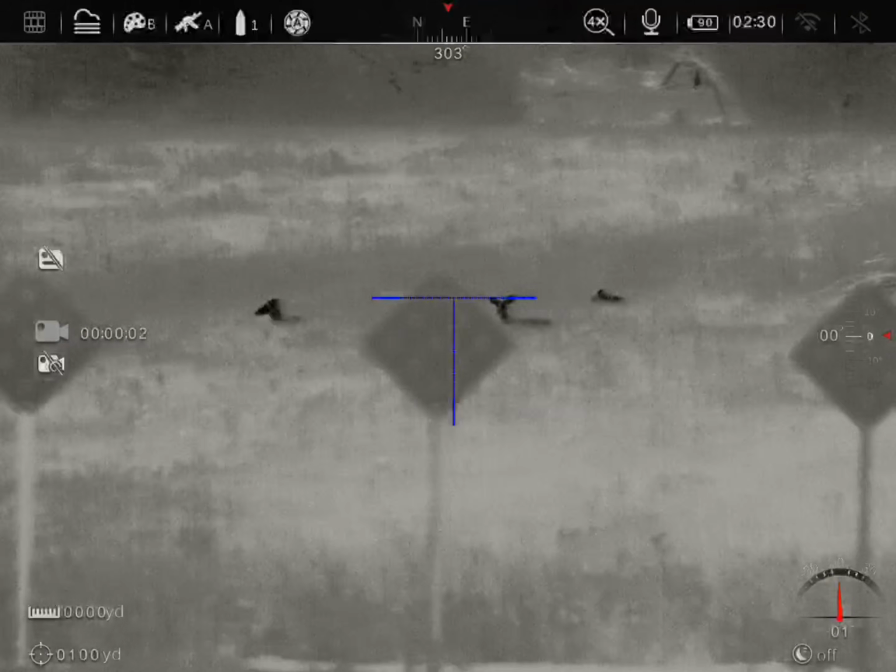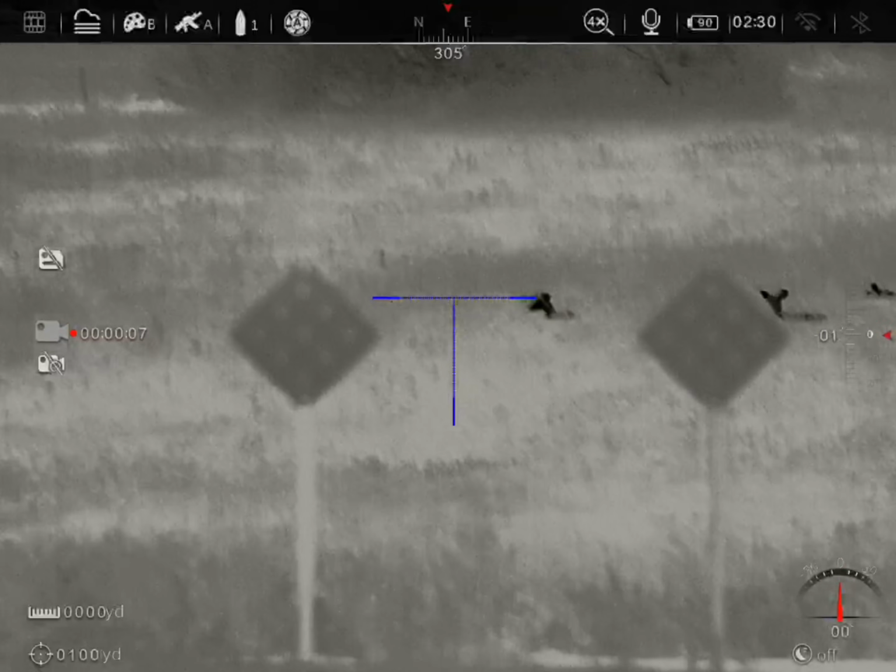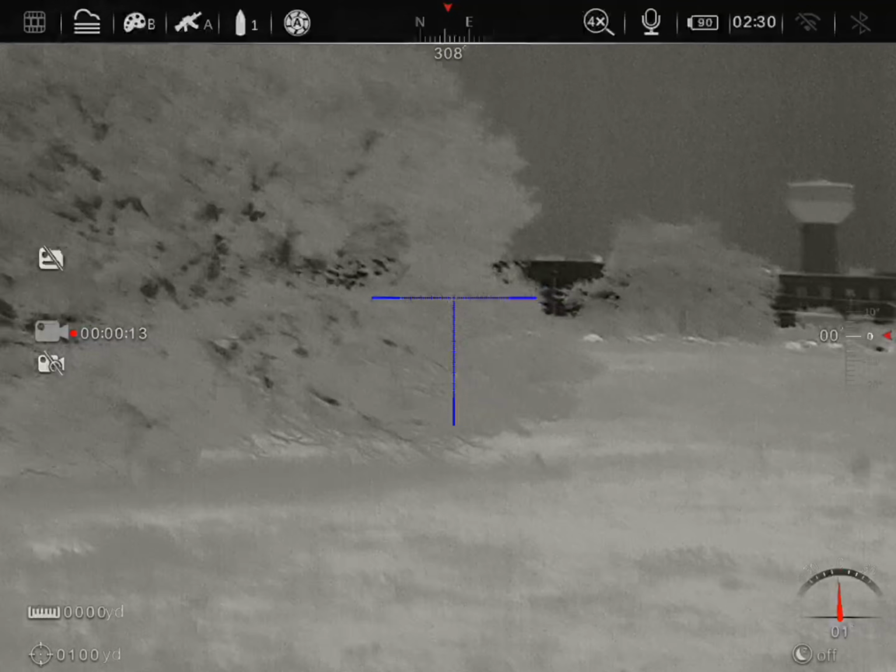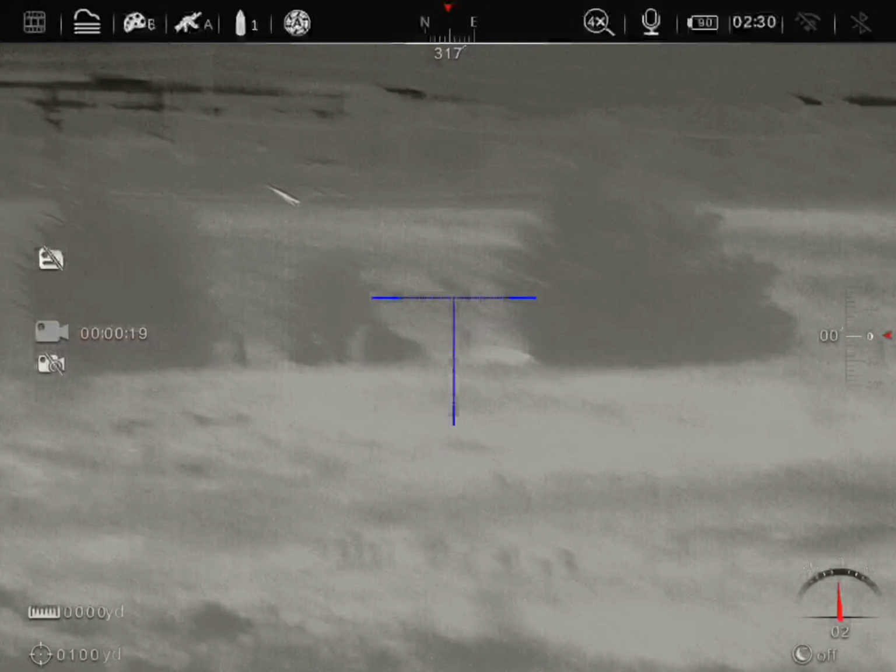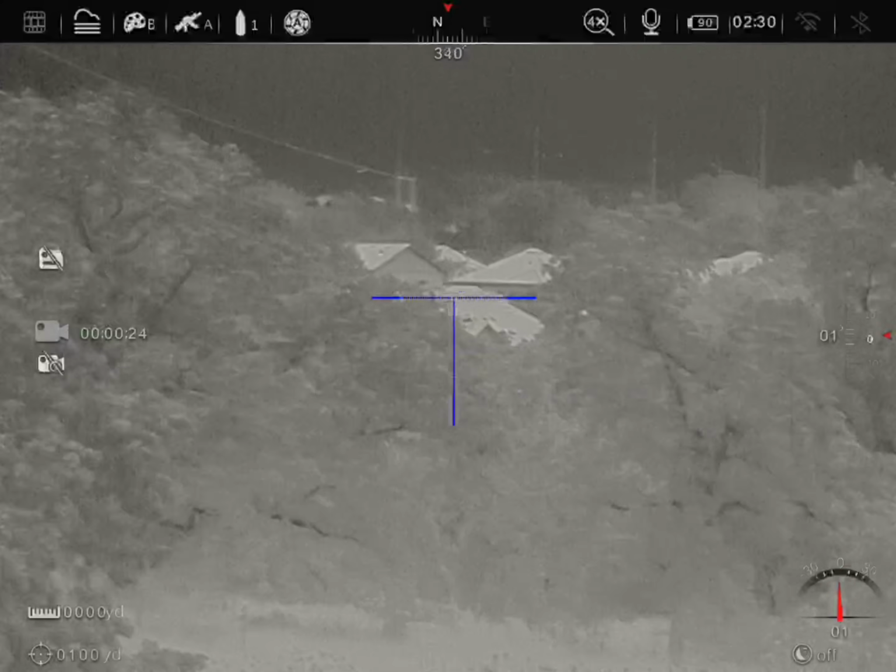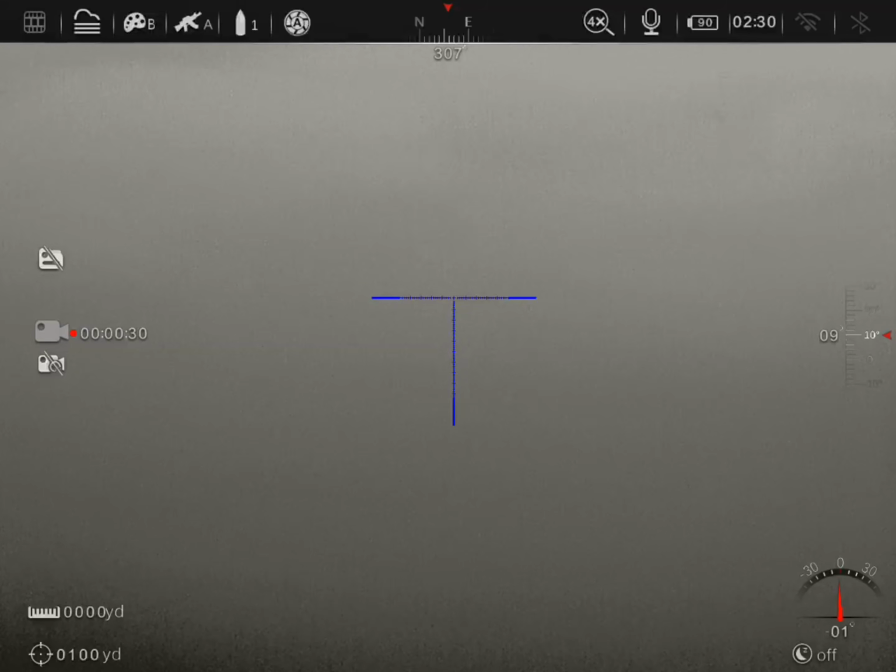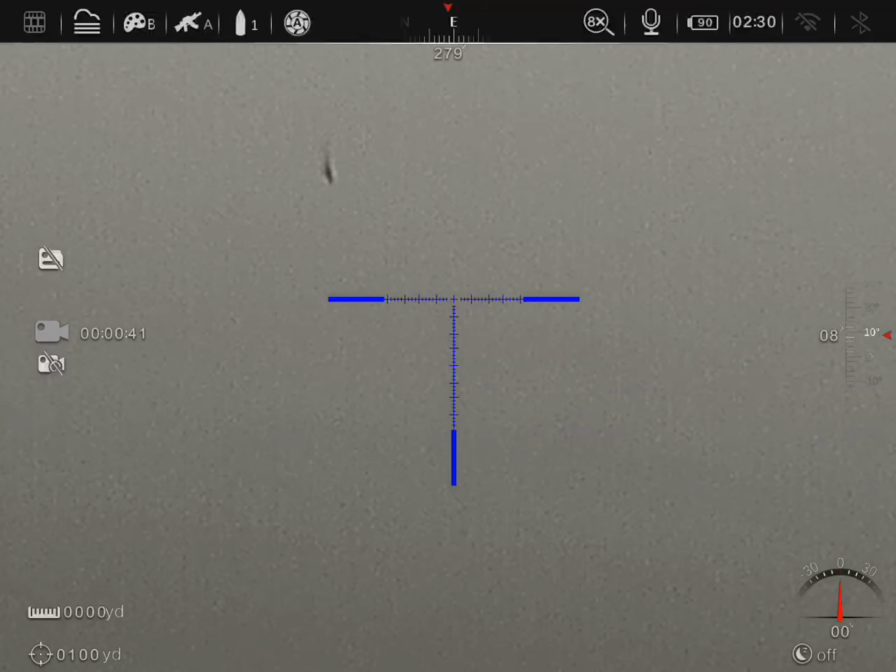Alright, so at the distance we got some deer. Probably 150 yards away, if I were to guess. And you see that clear to the focus. What else can you get an eye on that's in focus? Rooftops, focus. I think that's got wings, pretty sure. Let's play with the focus a little bit.